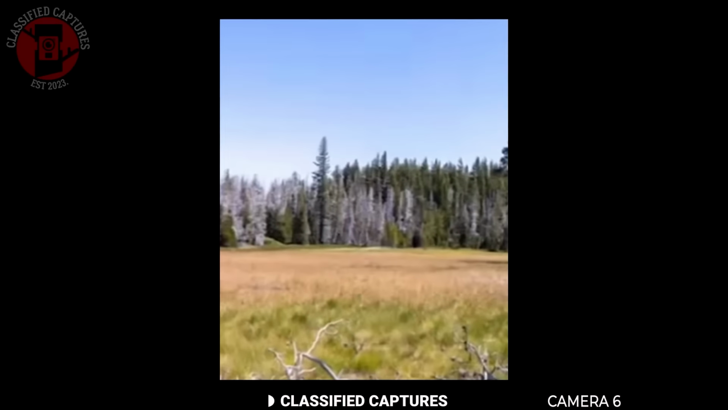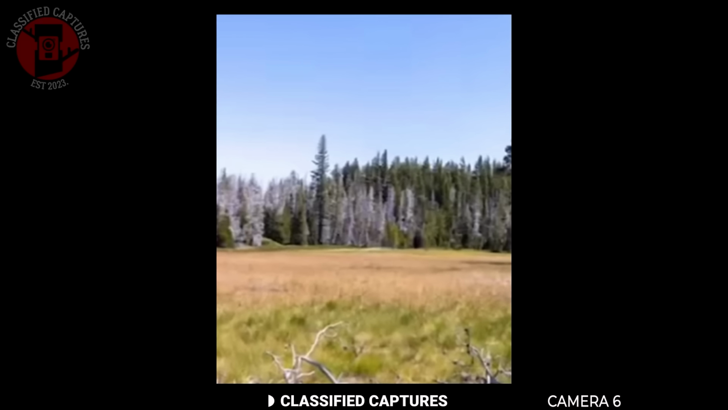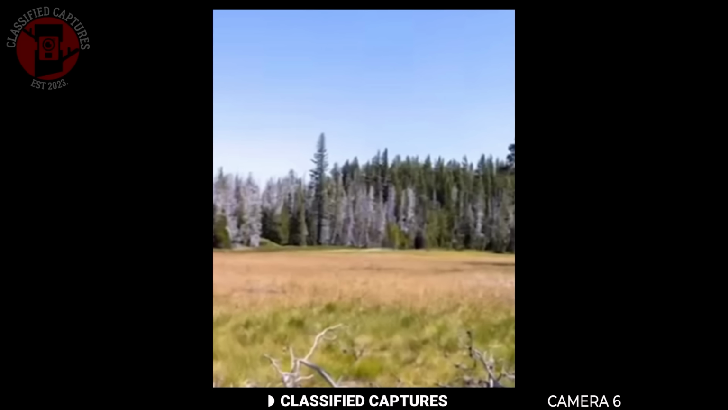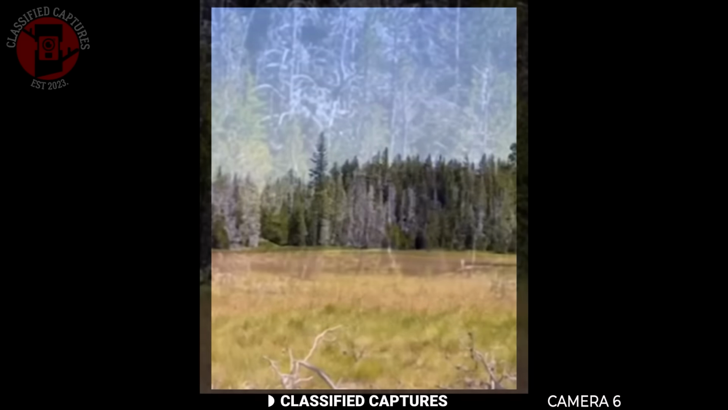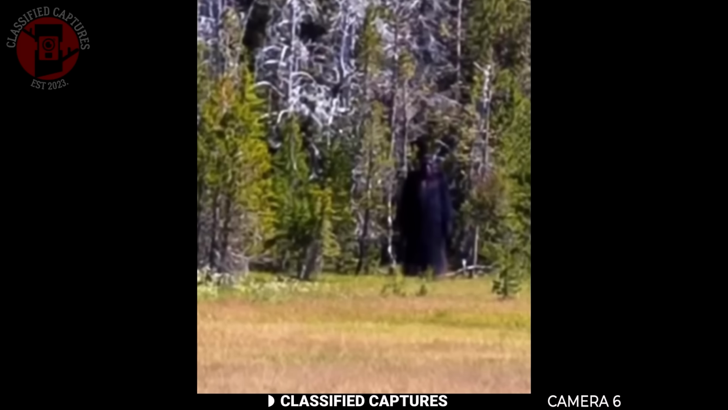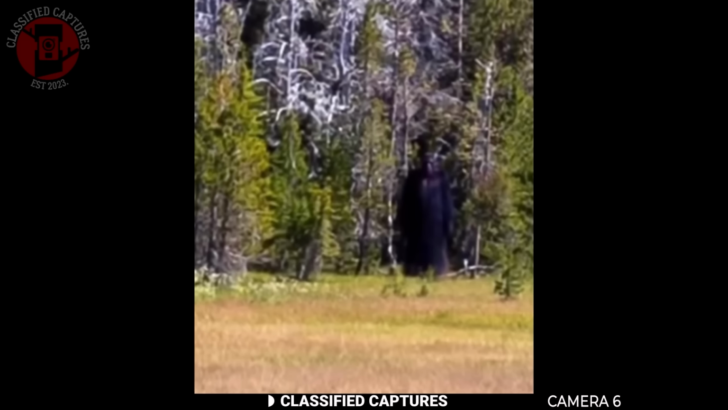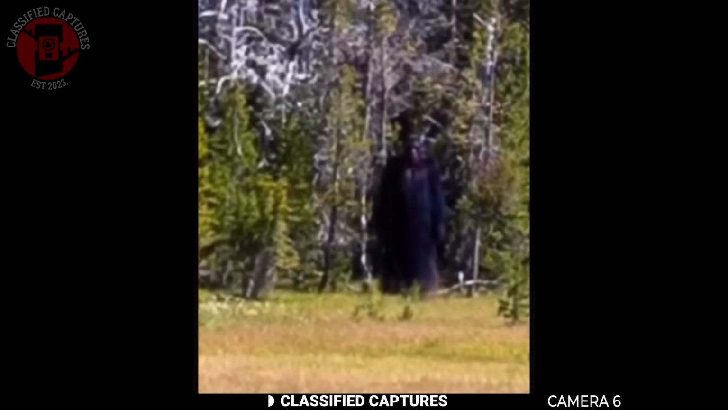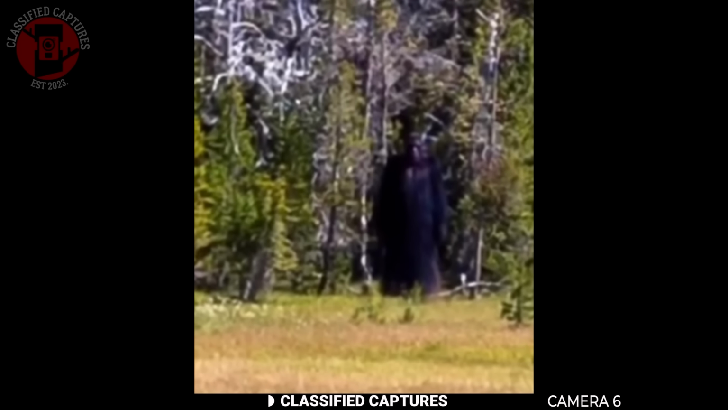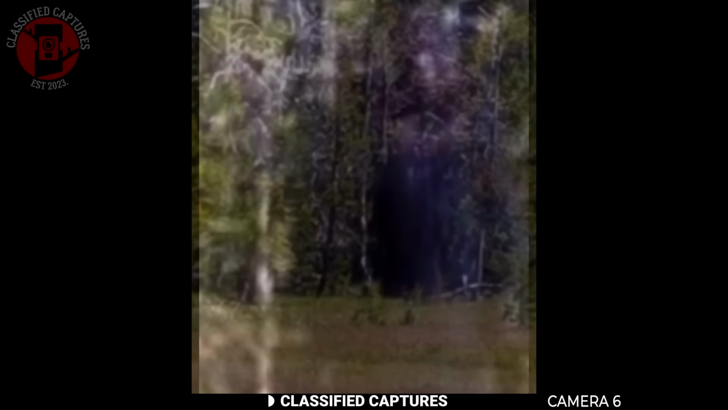A man was out walking through an open field when he noticed something at the tree line of the forest watching him. At first, he thought it was a person, but then he realized it was far too big. The figure was huge, covered in dark fur, standing upright on two legs. From his perspective, it looked at least 8 feet tall. He managed to snap a photo, but like so many of these encounters, the image turned out blurry and grainy. You can make out the silhouette of something tall and broad-shouldered, but not much else.